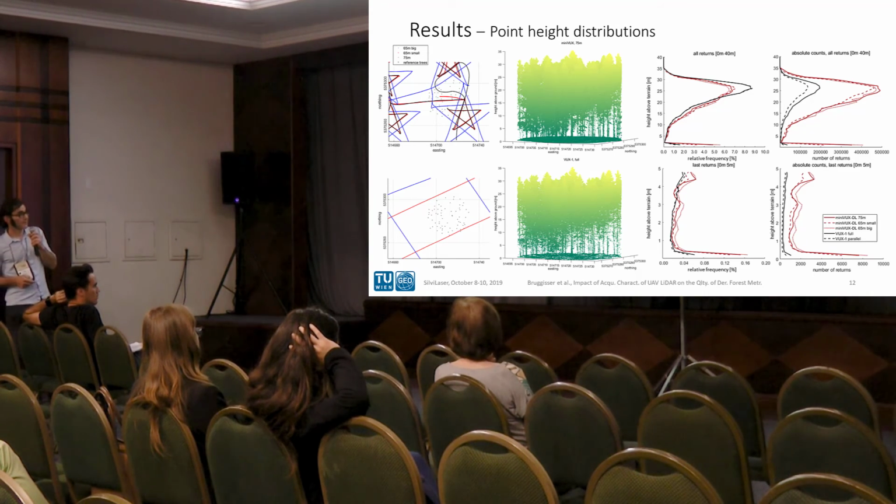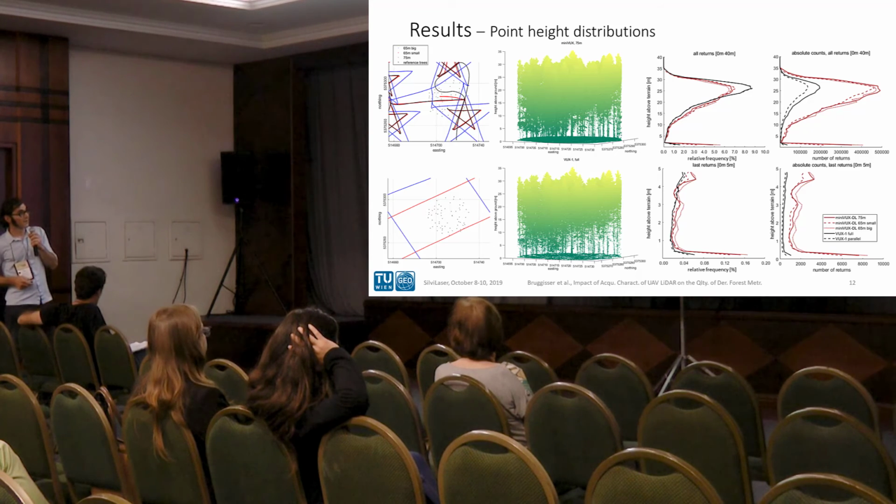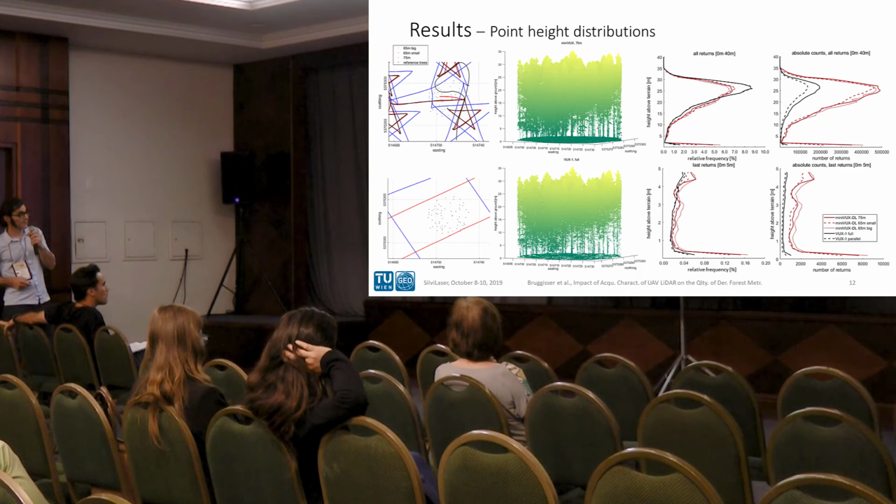In red we have the distributions for the miniVUX dataset, in black the ones for the VUX-1 dataset, and as we can see in the plot of total counts of all returns, we have far more returns with the miniVUX. And also relatively, in the relative distributions along the height axis, the miniVUX points reach further below than the VUX-1 data.